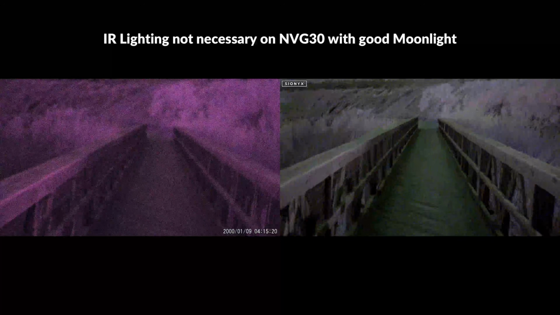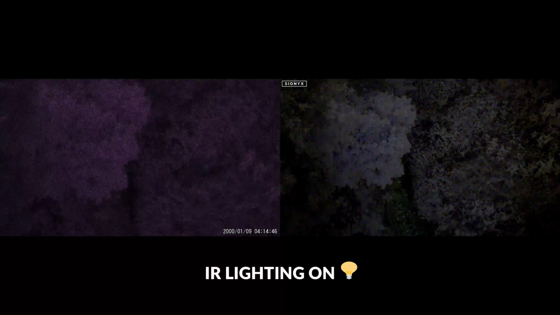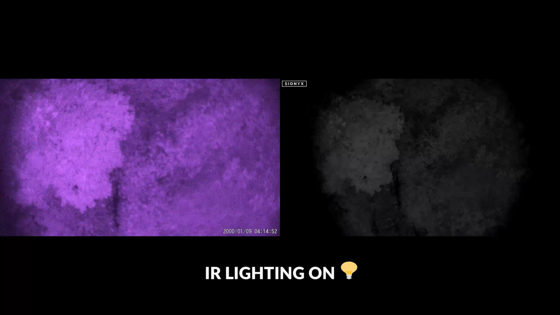And even in conditions with very little moonlight, you still don't need to run any sort of supplemental IR lighting unless you're in a very dark, densely wooded area or in a dark building with no ambient lighting, and you'd pretty much need supplemental IR lighting in those conditions with any night vision devices. In this shot, we're having a tough time seeing the foliage down at the bottom of the bridge with both of these devices, and IR lighting from the NVG30 provides a nice boost in visibility for both units.